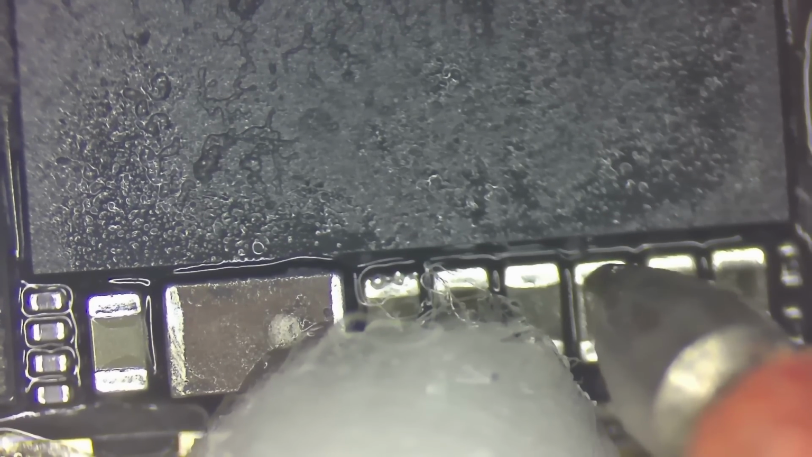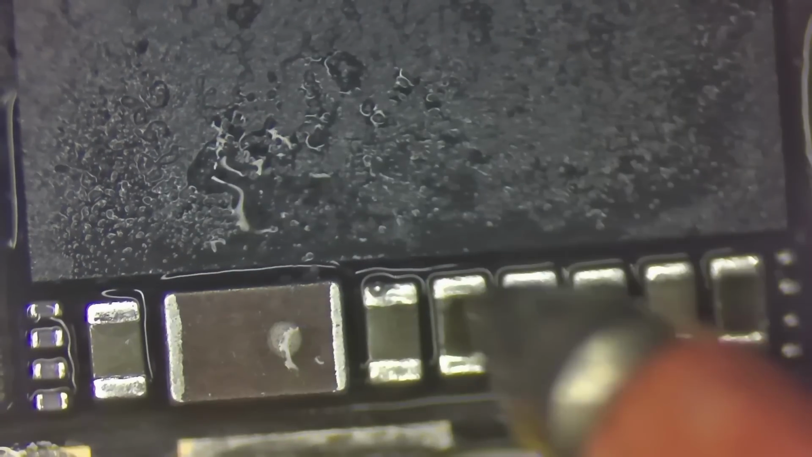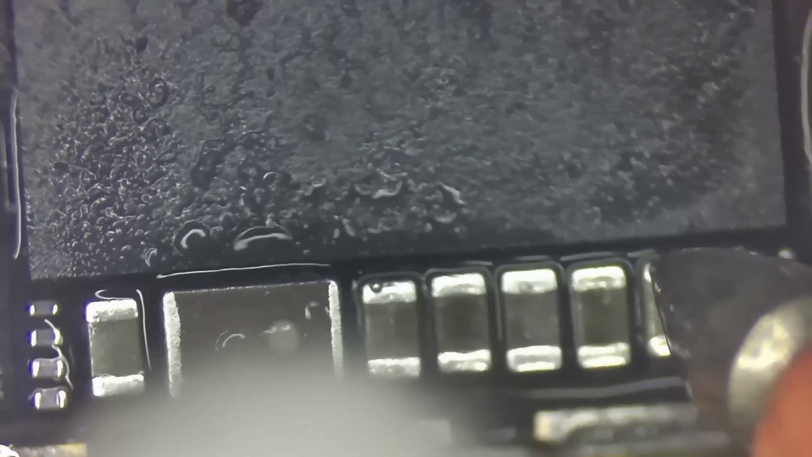So here we go. Hang on a minute, I'm having trouble getting through the coating. All right, so here we go. I'm going to touch one of these VDD main caps and see where it sizzles. Oh yeah, look at that. And there's our short right there. Nice and pretty. See it sizzling?